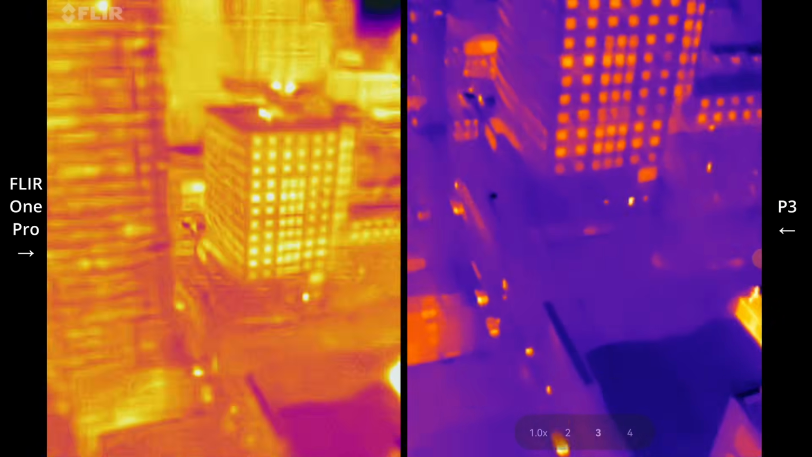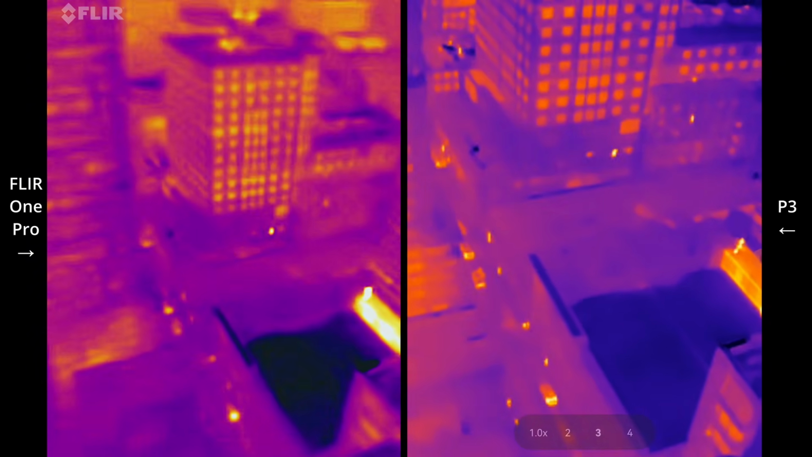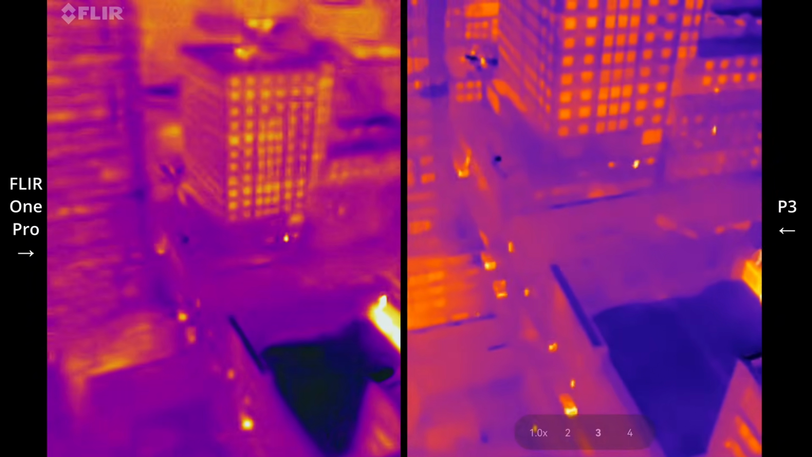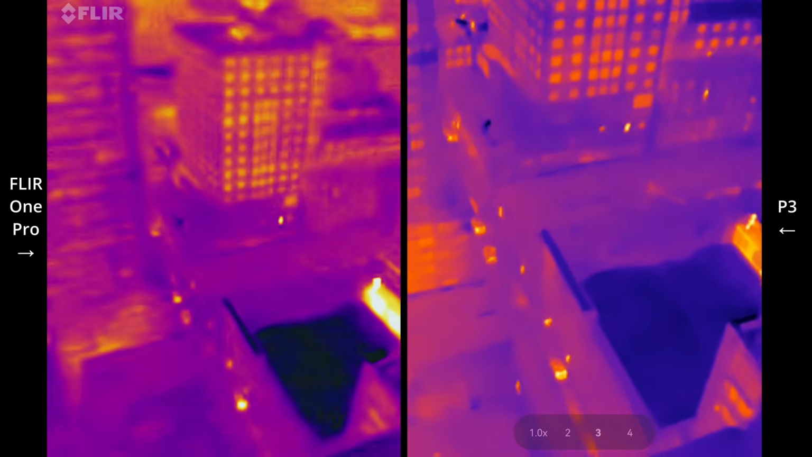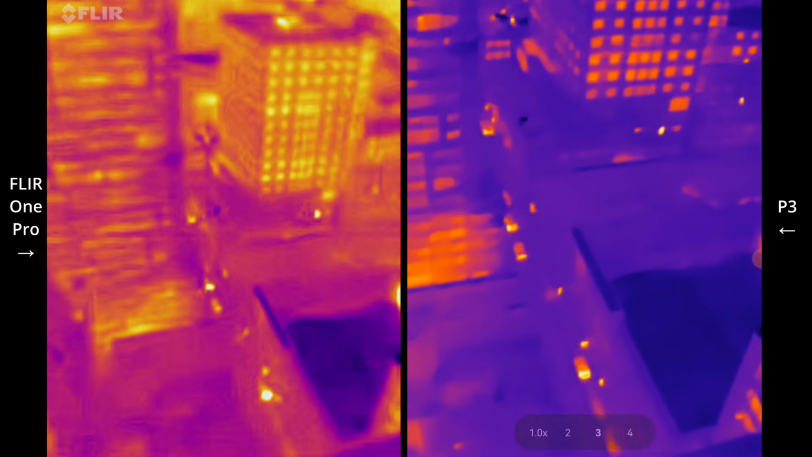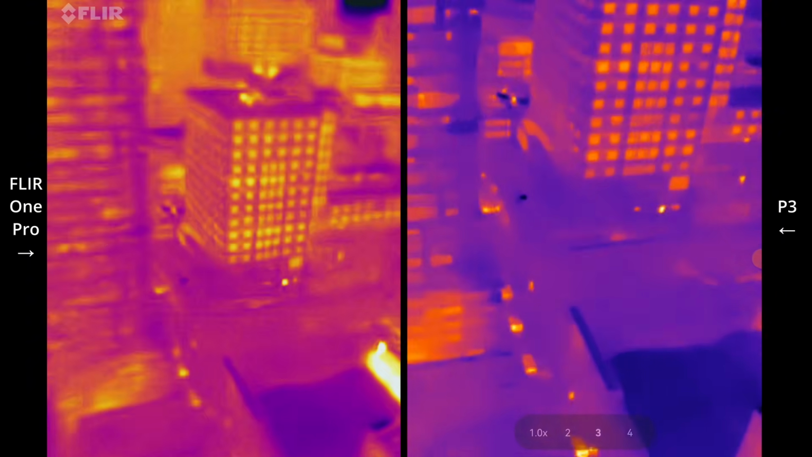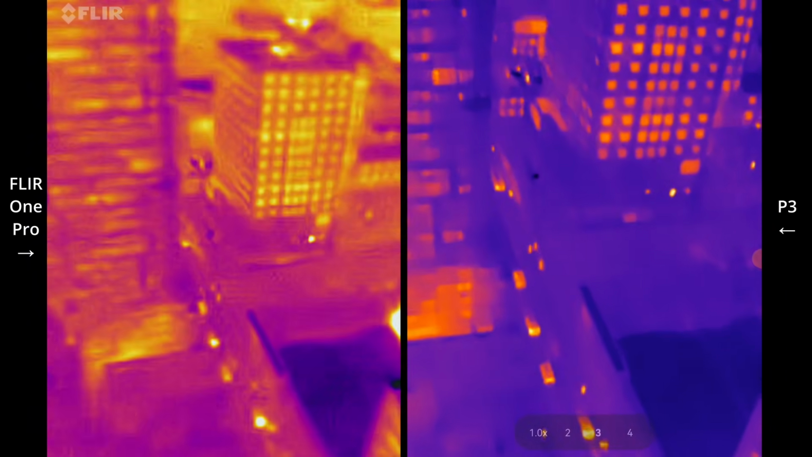and yeah, detection wise they kind of appear as blobs moving around, but you'll be able to detect even further than this. Pretty amazing for something that just fits in your pocket. Yeah, that focusing ring just makes it so versatile.